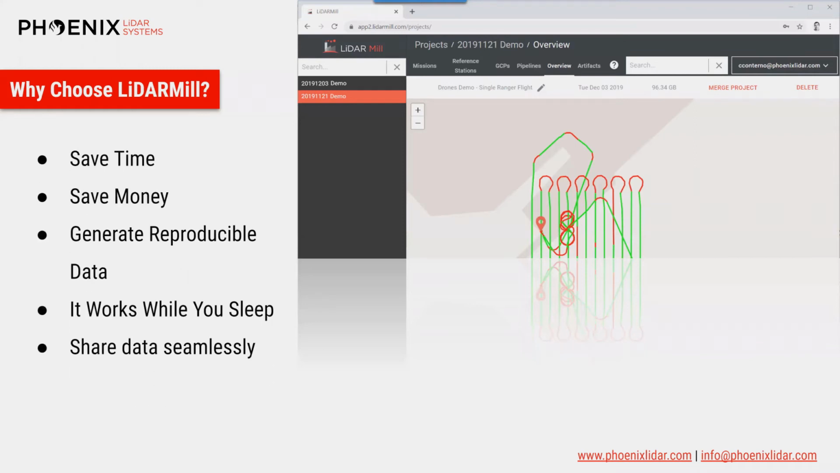So why choose LiDARMill? Well, that's easy. It'll save you time, money, and headache. By uploading data to the cloud and processing data in the cloud, you eliminate the need for expensive processing computers and additional trajectory, LiDAR, and imagery software packages. All you do is set LiDARMill running, and it goes to work for you.